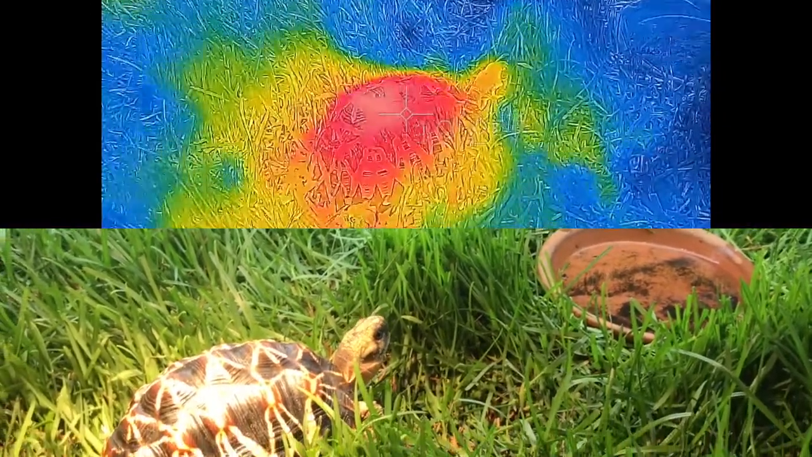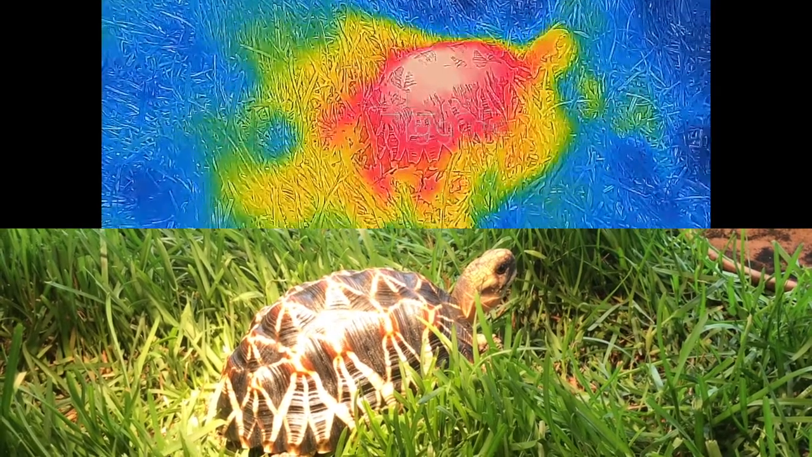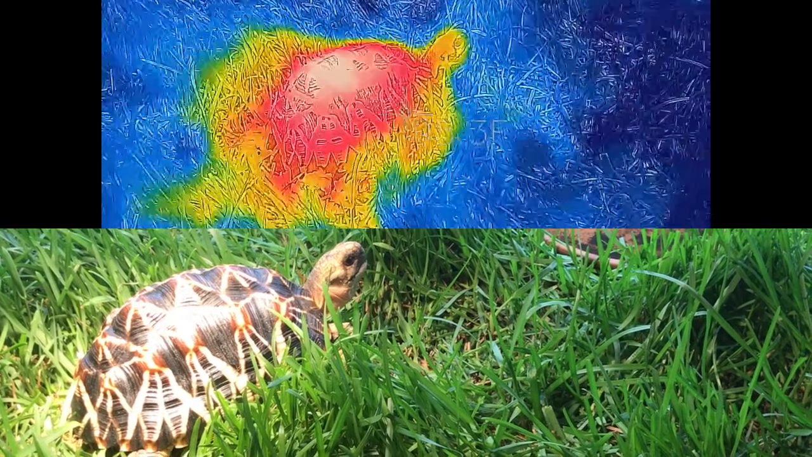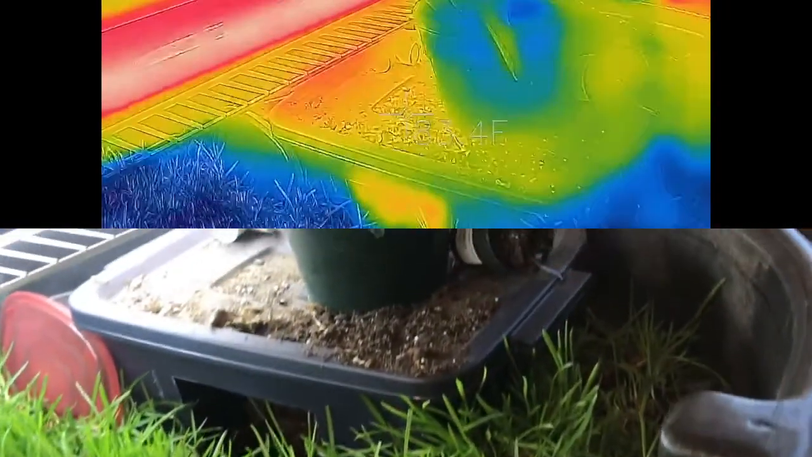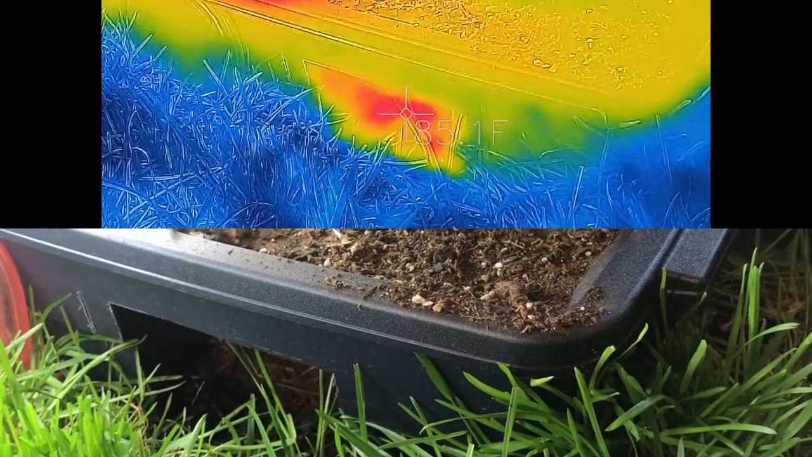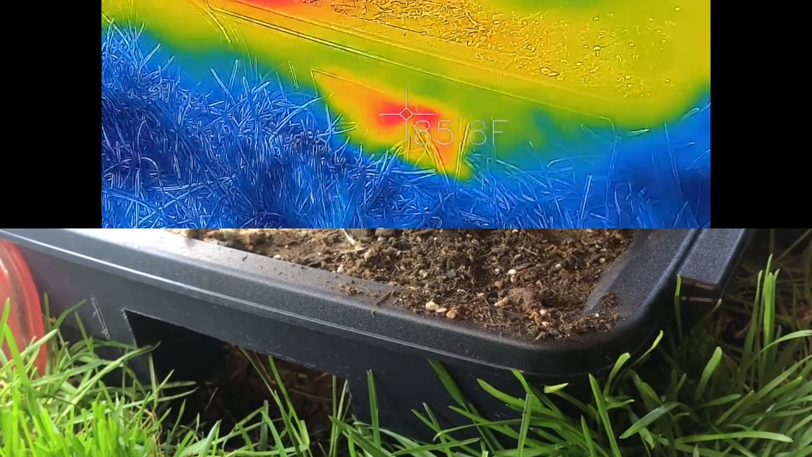Up here, Mara is sunning herself, and look at that, she has her body temperature right where she wants it. She has a nice glow across her entire body. Because of the broad beam of this, the difference is only a couple degrees across her body. But when we look inside of her box over here that she goes into and sleeps most of the time, we can see that down there, yeah, there's definitely some good 80-degree weather for nighttime slumbering.